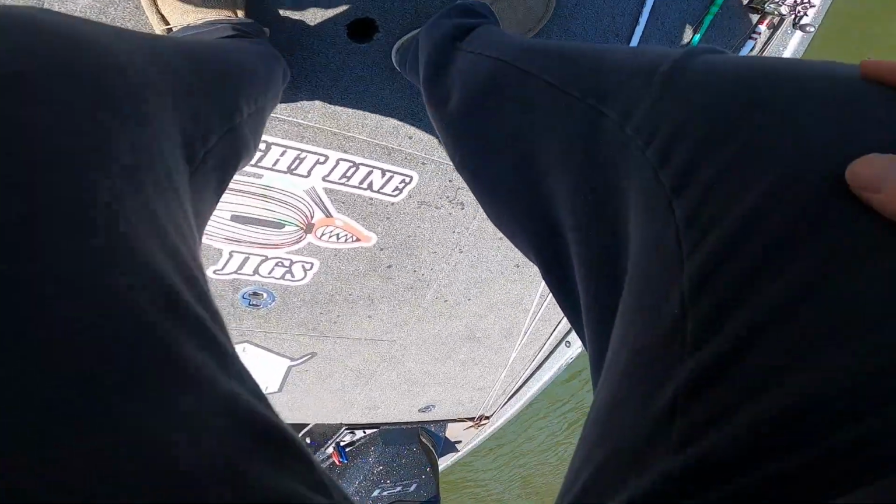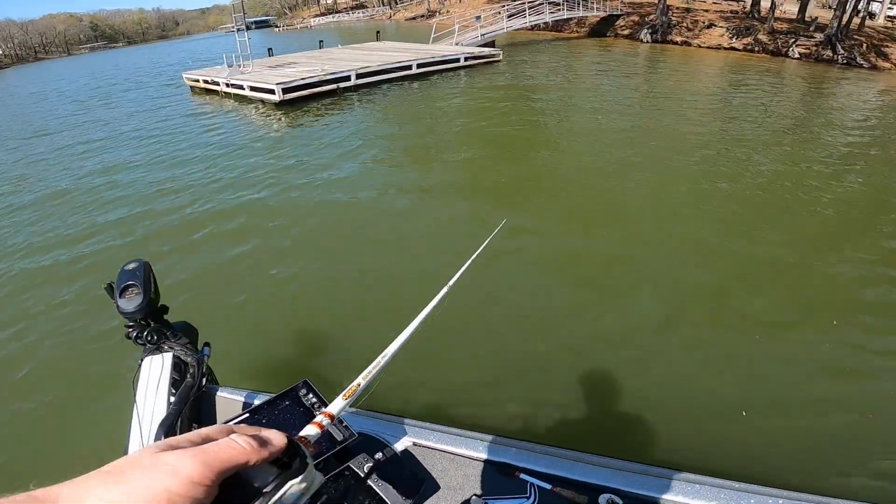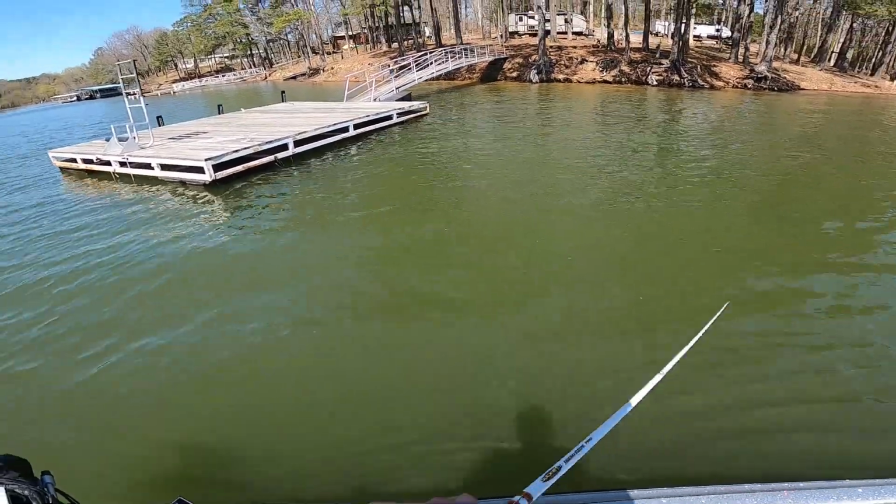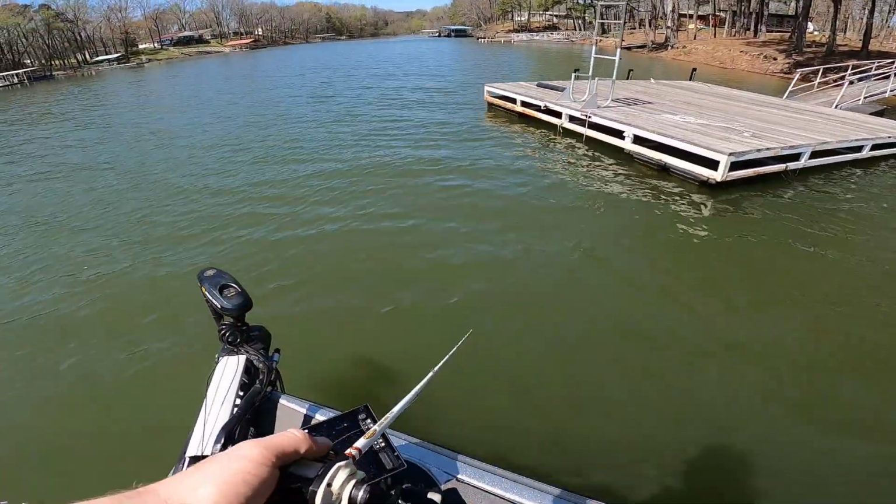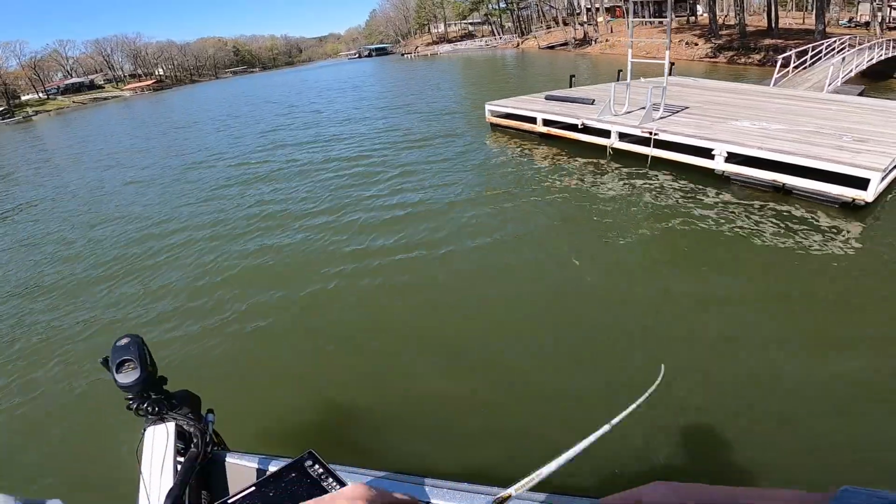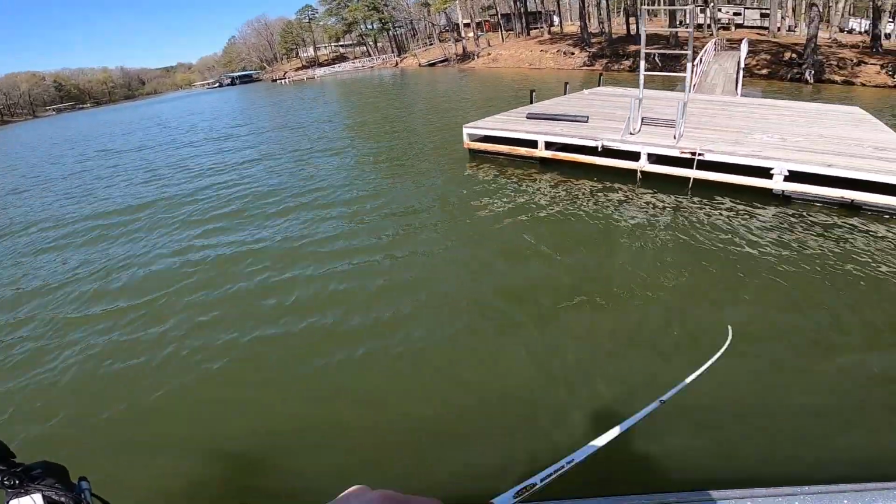Man, it's so hard to tell if these fish are big or not. These dadgum spotted bass, dude, they fight like crazy. Almost every one I lean into, especially with the spinning rod, feels like it's a 3 or 4 pounder when it turns out to be like a 12-incher. But yeah, they are super duper hungry.